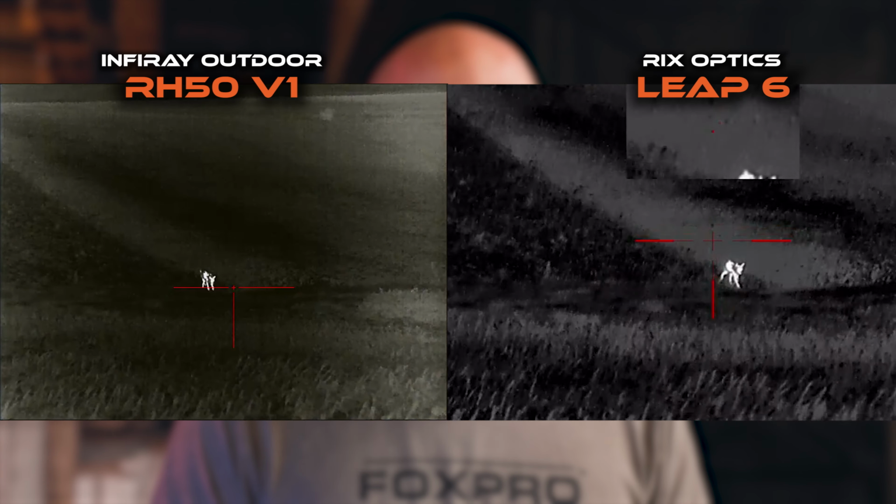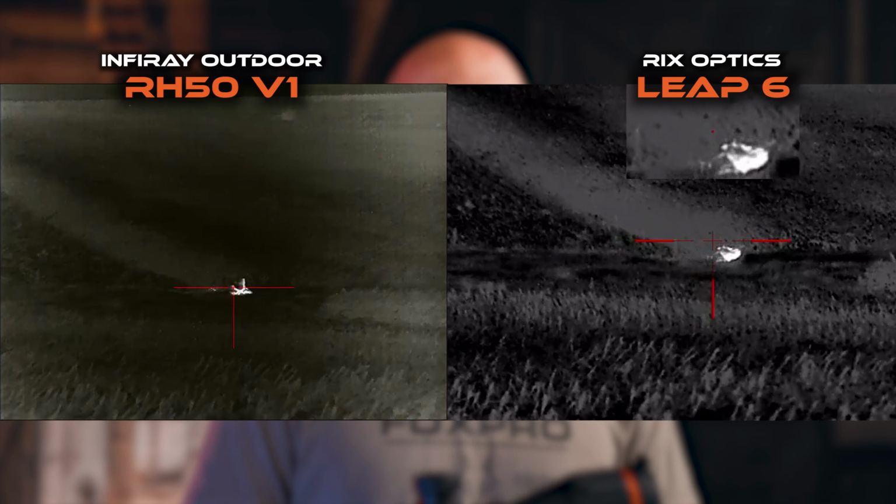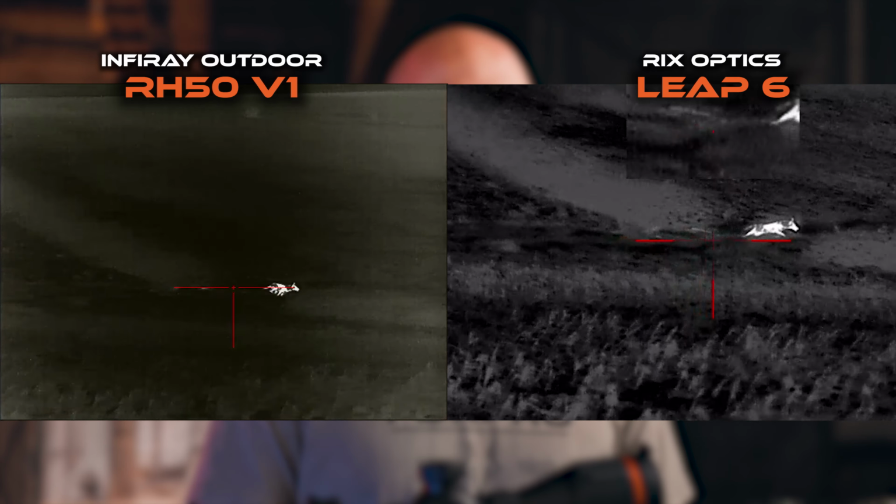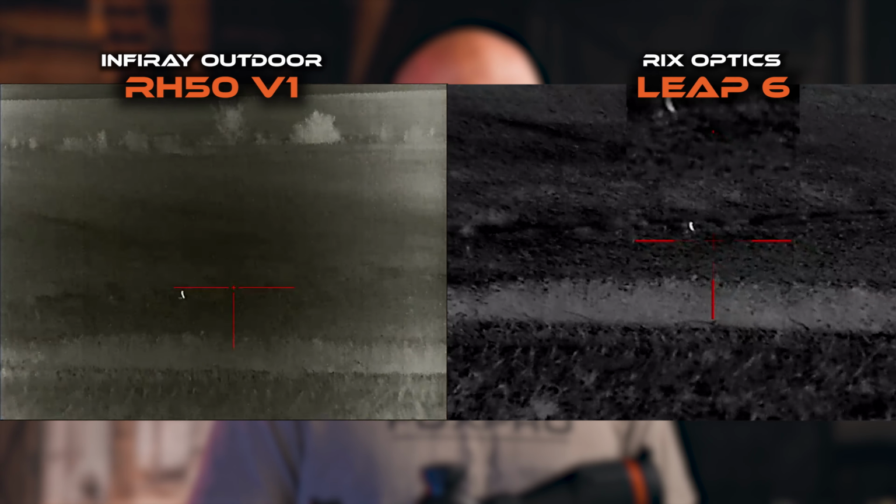In that original clip with one of my wife's uncles running the L6, I was running the RH50 on my 243. He wasn't confident and wanted me to shoot first. I told him, you shoot first and I'll play cleanup after he shoots if it's needed. He took the first shot on this extremely mangy coyote, and I held up my end of the deal and rolled that coyote at a dead run after he got up again. Let me tell you, that's a satisfying feeling to land a shot like that.